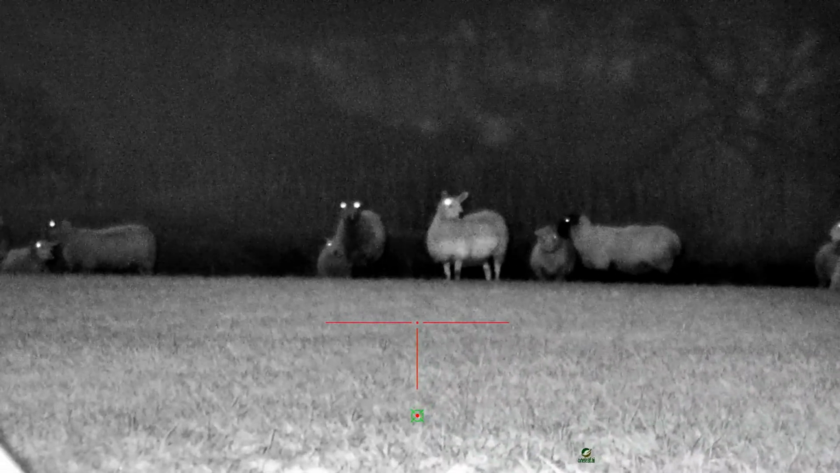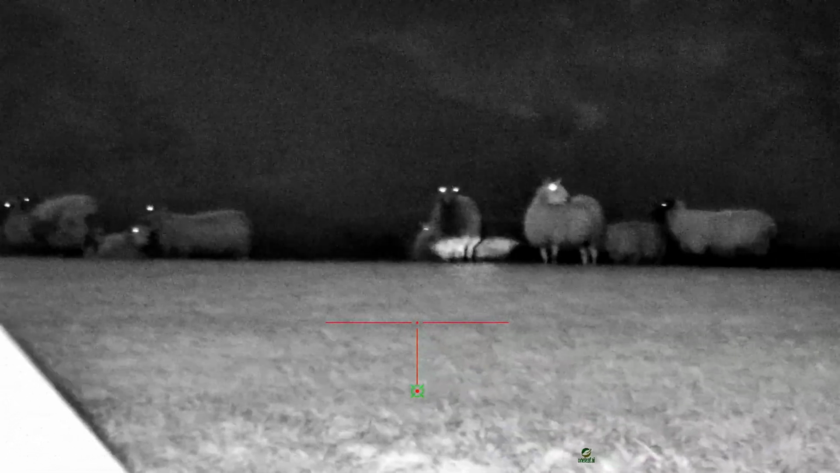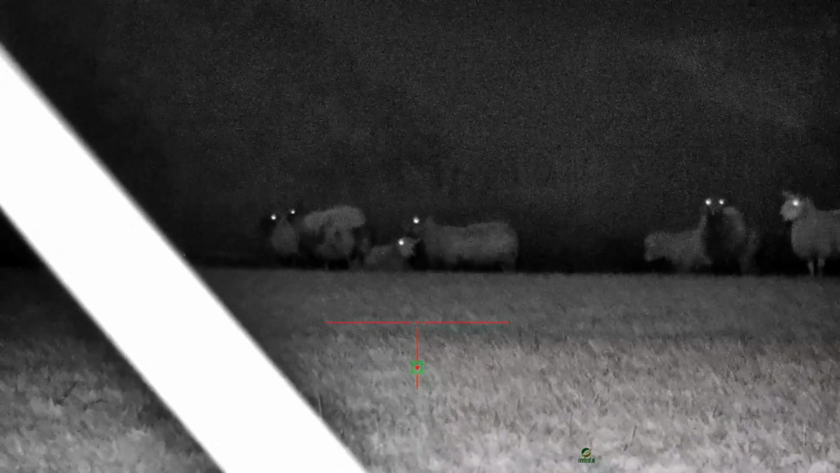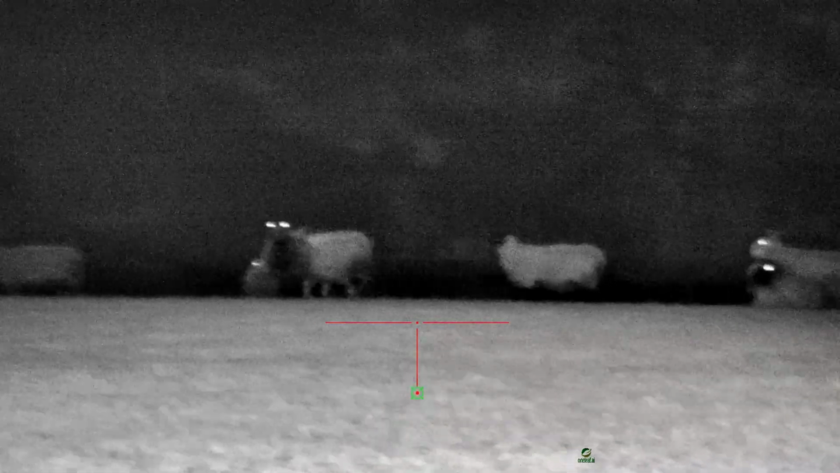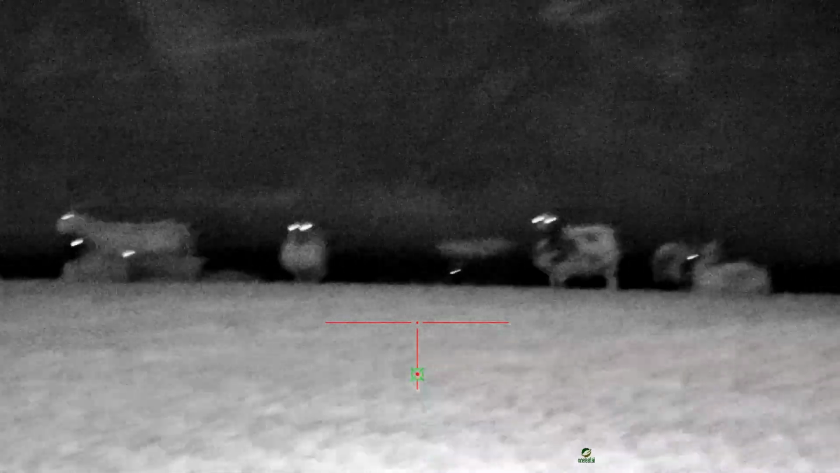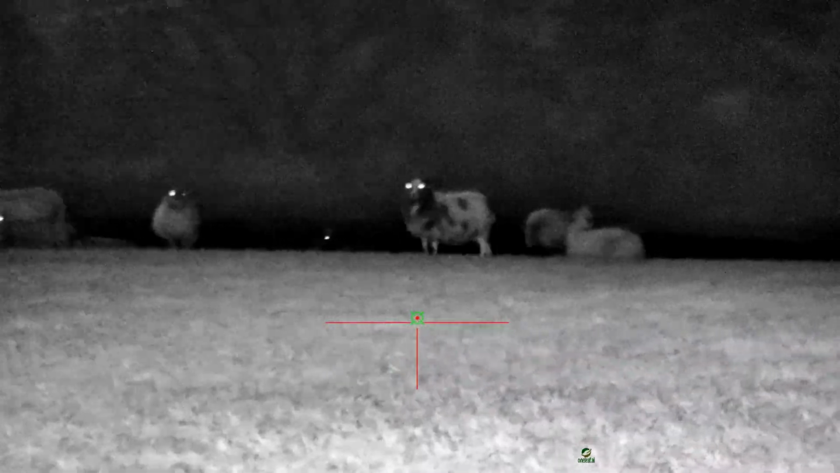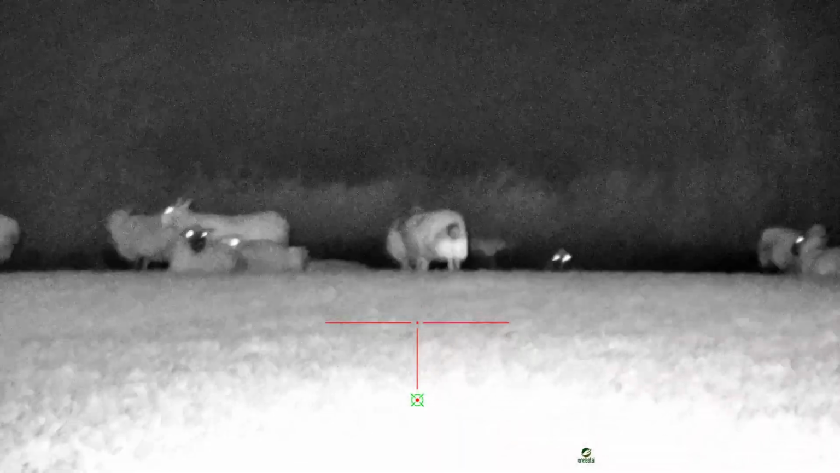Right guys, as you can see, these sheep here, 85 yard away. Picture quality on it, it's pretty good. And that's on IR level 1. Level 2, that's level 3.